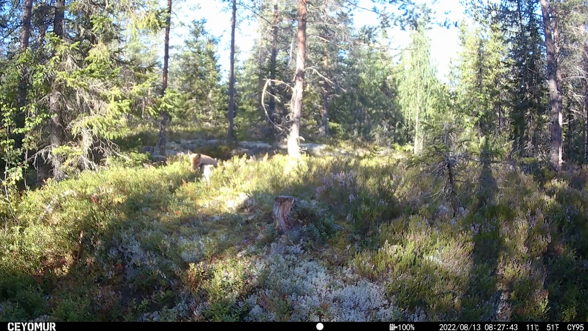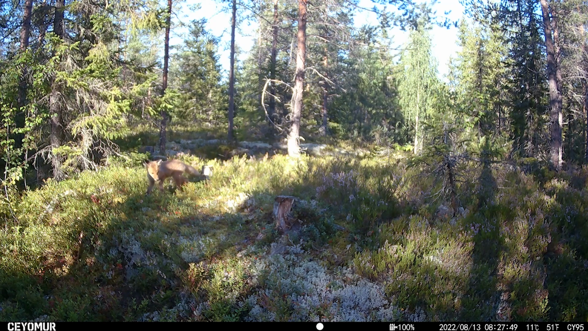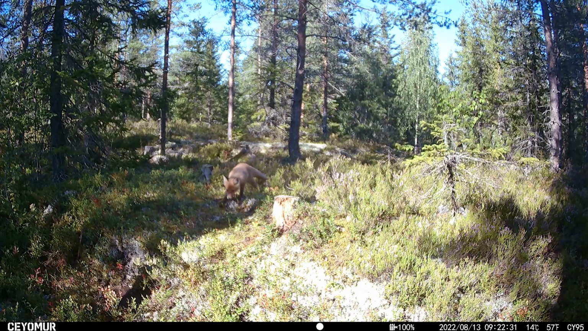This is a fox coming. This is a fox cub. Oh, quite a young fox cub coming in, and that means that there probably is a den quite nearby, and there are lots of kind of rocky places just in the direction the camera's facing, just sort of further into the woods there, so that's almost certainly where the fox cub has come from.